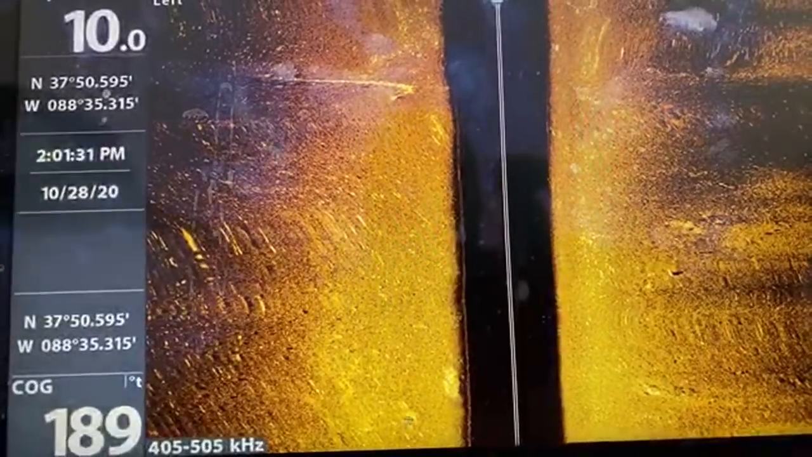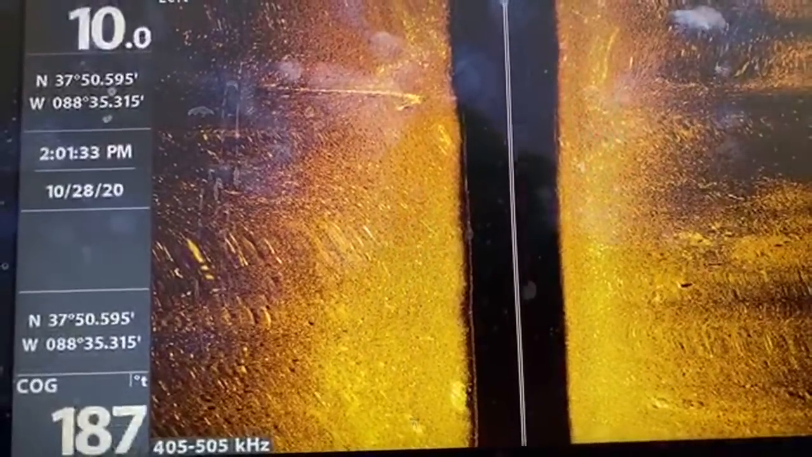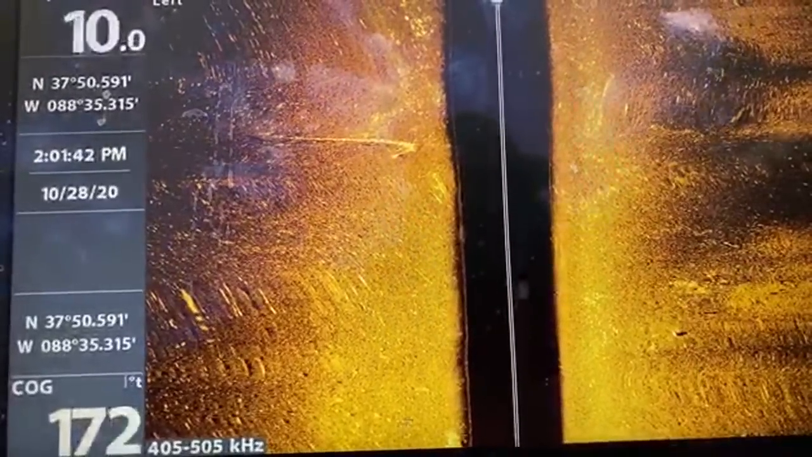So all this that you're seeing, guys, this is just sticks and trees. There's nothing really of importance that I'm seeing right now. Like, you're getting ready to see a log on your right.